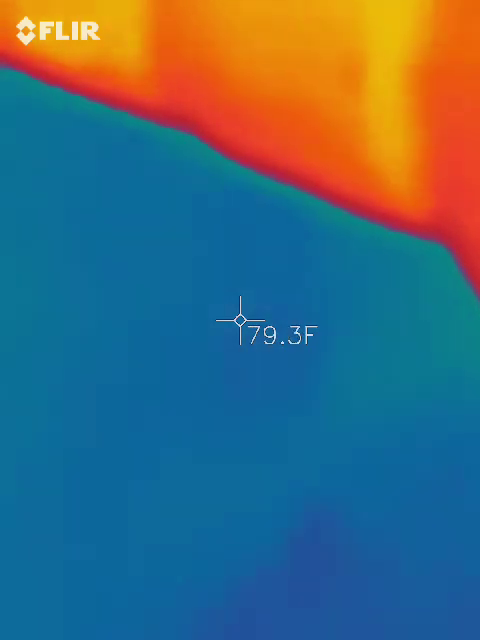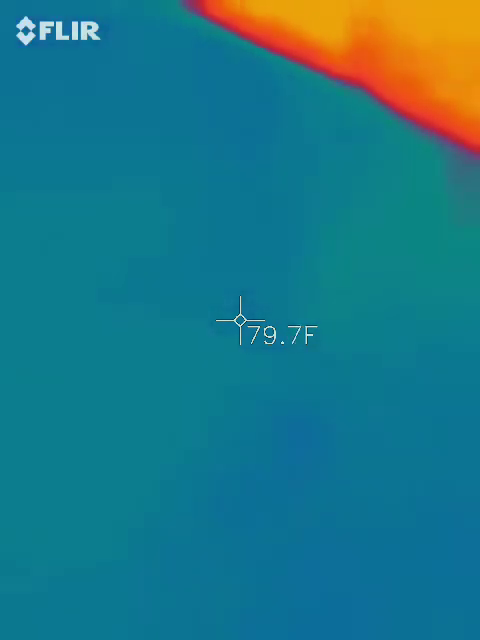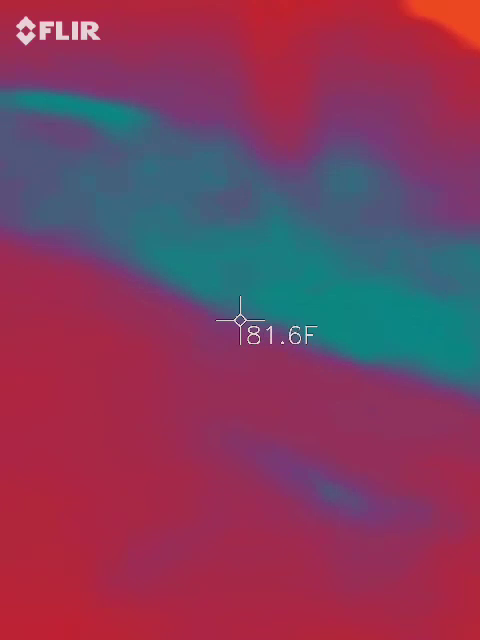Can you maybe slow down the sweep for him on that? 79.1, 79.2. A lot of orange now. This guy's staying steady at 83.5. Yeah. See that? Can you point it at this section right here? You get a lot of flash between these sections. It's steady though. It's going between and it stays there. And every time I acknowledge it, it starts to go away. Low 80s. Again, we are talking about an air-conditioned building. That's true.